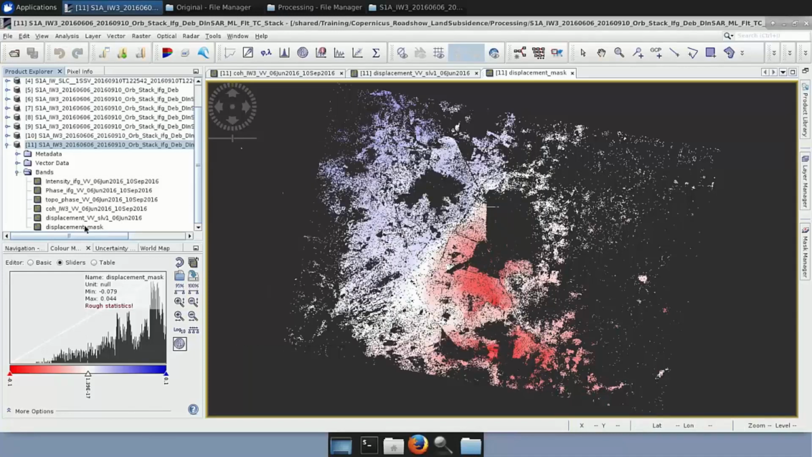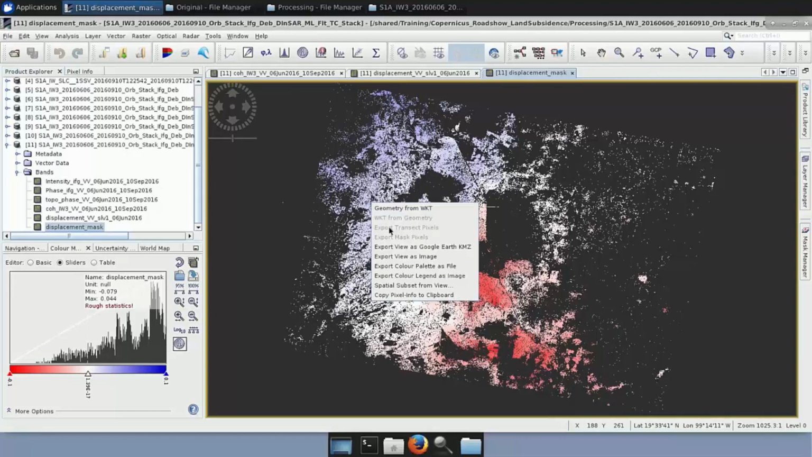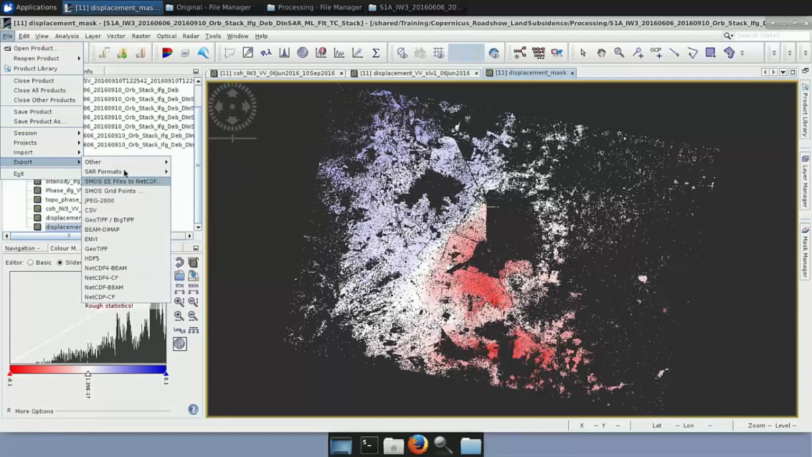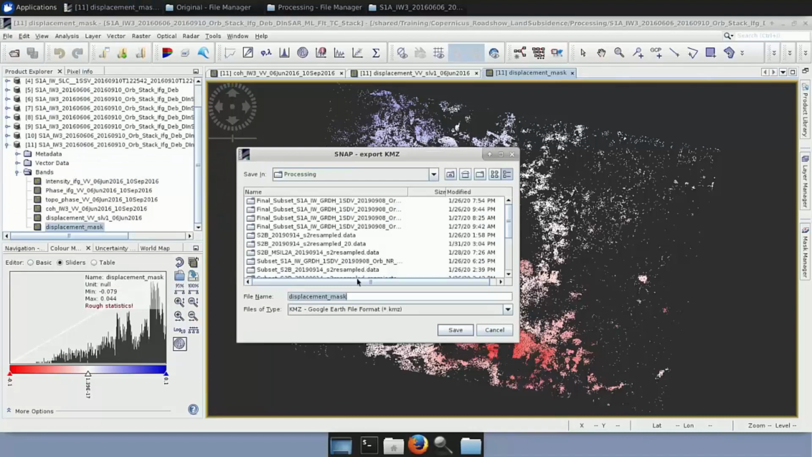Okay, and if I want to save it as a KMZ, this view, either I open the view here, I go right click, export view as Google Earth KMZ, or I just go to File, Export, Other, View as Google Earth KMZ. You can name it however you like, and you just click Save.